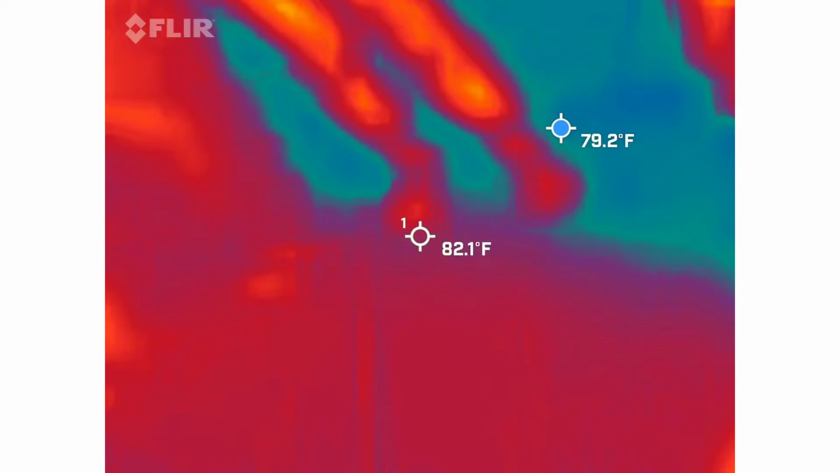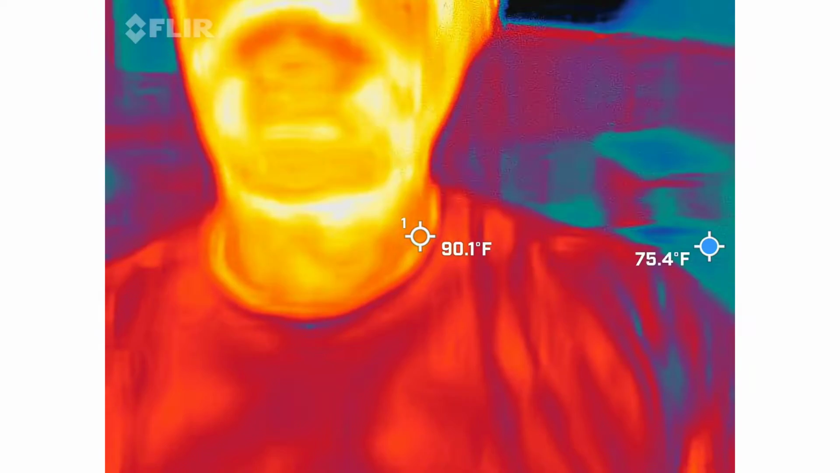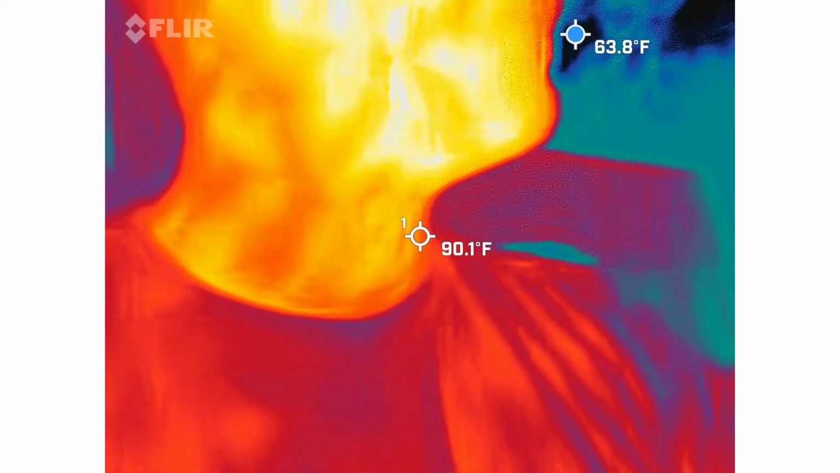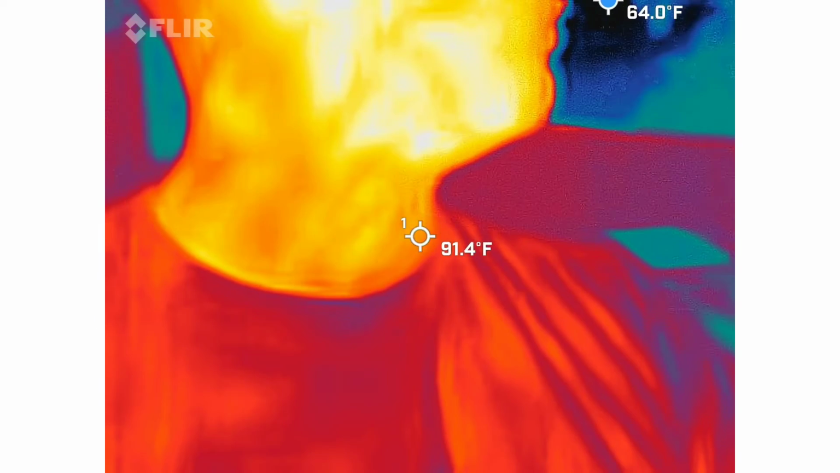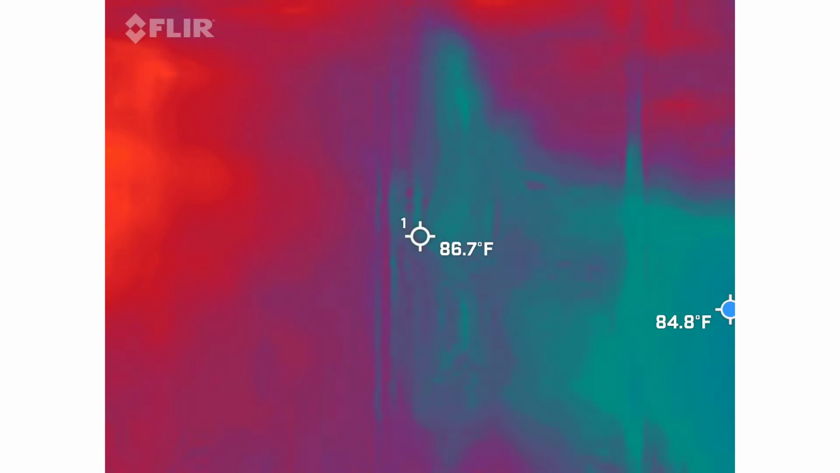Thermal imaging. So why would I want thermal imaging inside of a ghost hunt? Oh, come on, guys. It's interactive. It's a ghost. Right. How so? They have heat. Not heat, but cold. We're looking for cold spots. We have the heat. We are, exactly.